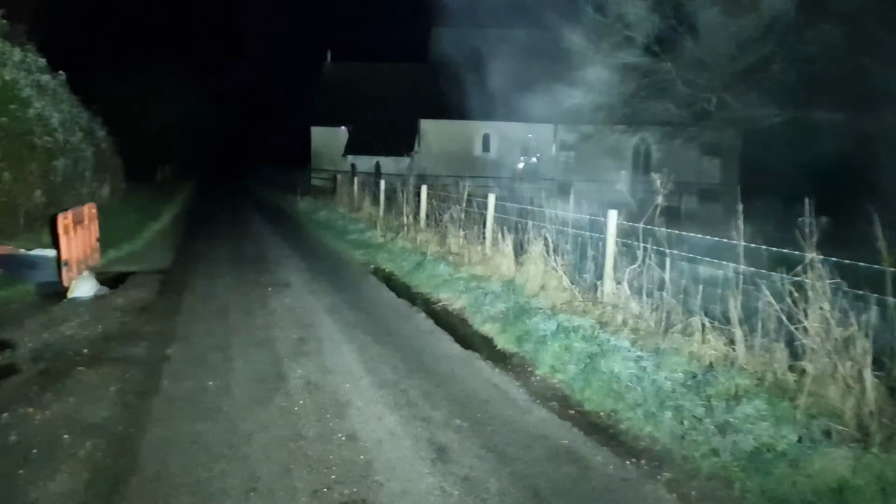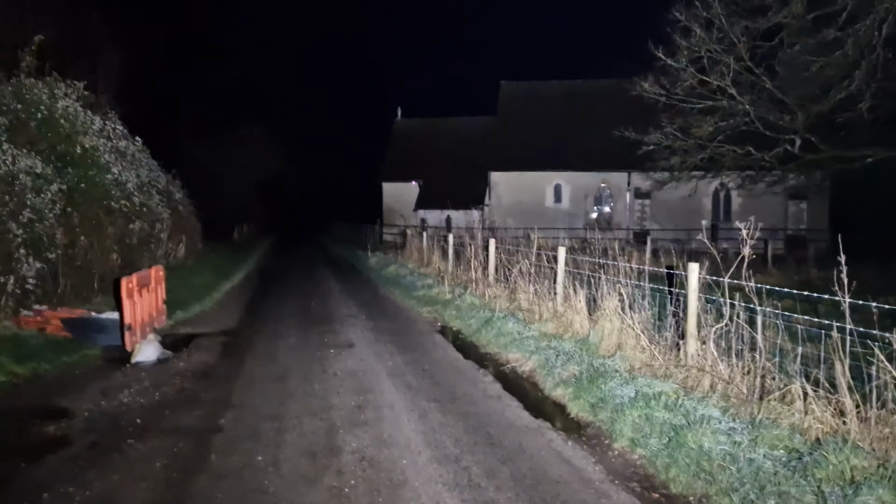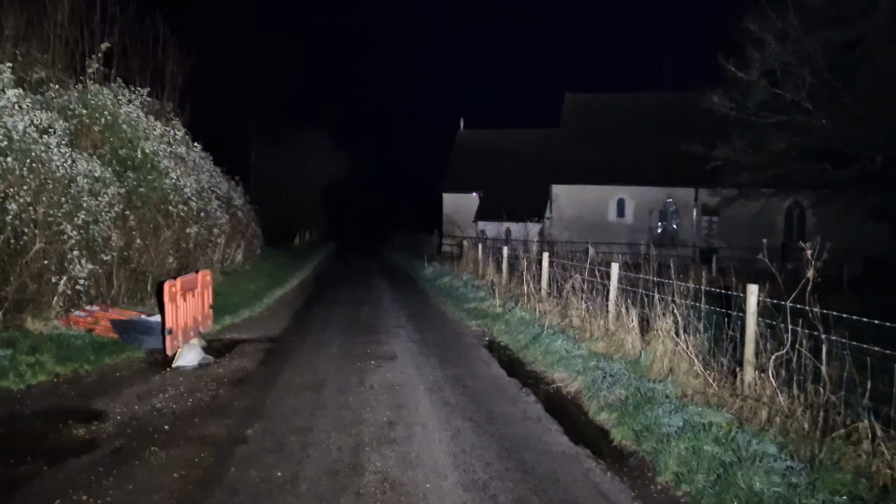Just to see how dark it is, I'm now going to turn the torch on. Can you see any difference there? Very little. Let's put it on turbo mode. And there it is. There's the church, the road, everything. Turn it off. That is how dark it is here.